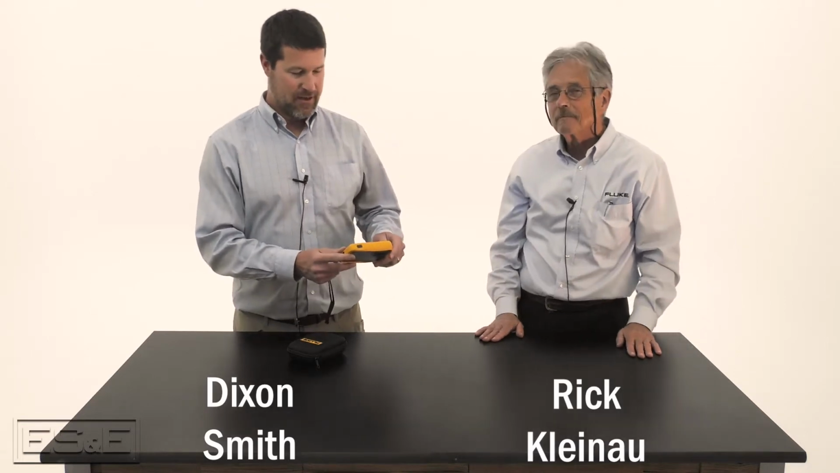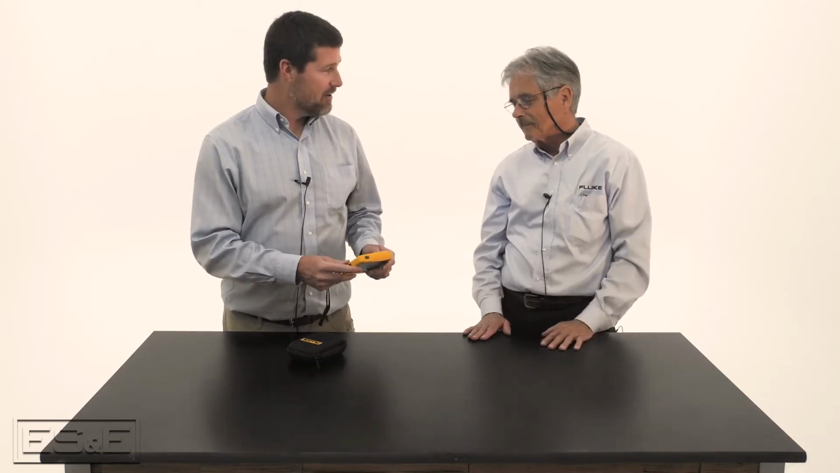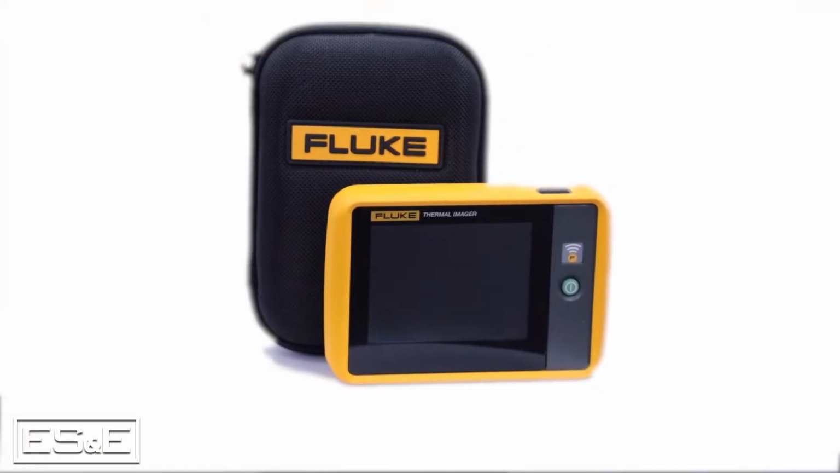Hey, I'm Dixon Smith, MRO Manager at ES&E, and I'm here with Rick Kleinau with Fluke. We're looking at the pocket thermal imager today. Rick, tell us a little bit about this imager and how it works.